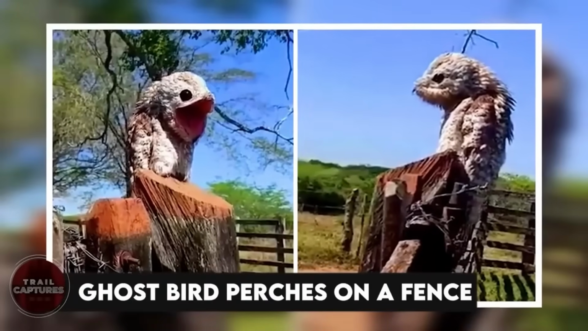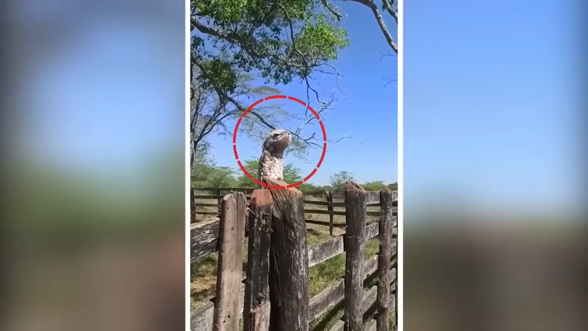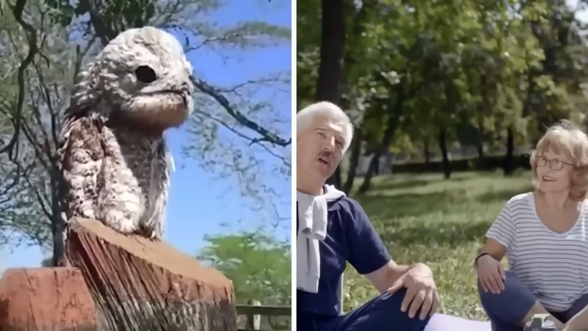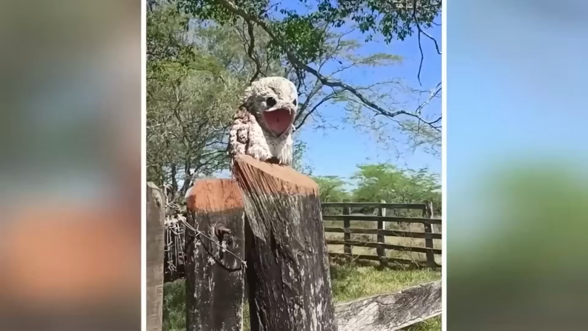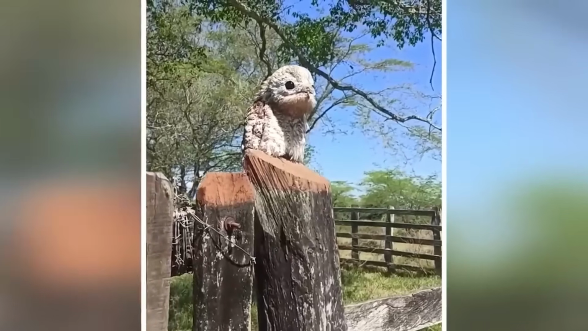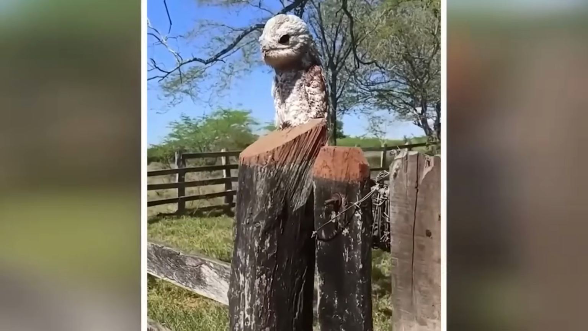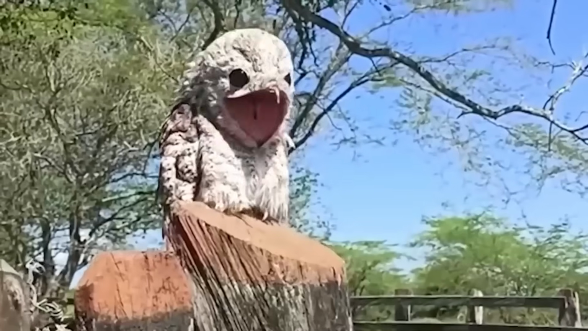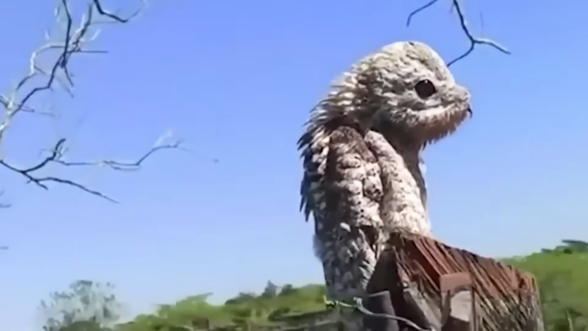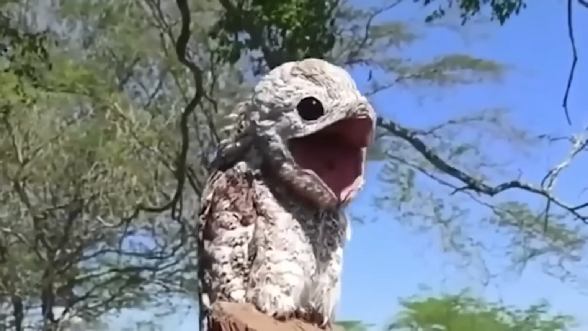Ghost bird perches on a fence. A bird with a weird voice and shape is seen on a fence on a farm. People on the farm say that they've never seen such a creature. In the first glimpse, it looks like a monument or an idol on the fence. But as soon as you get closer, you will see it is moving and has a shrill sound. This bird feeds on insects. Aren't these trail footage helping us in seeing strange and unexplored creatures?